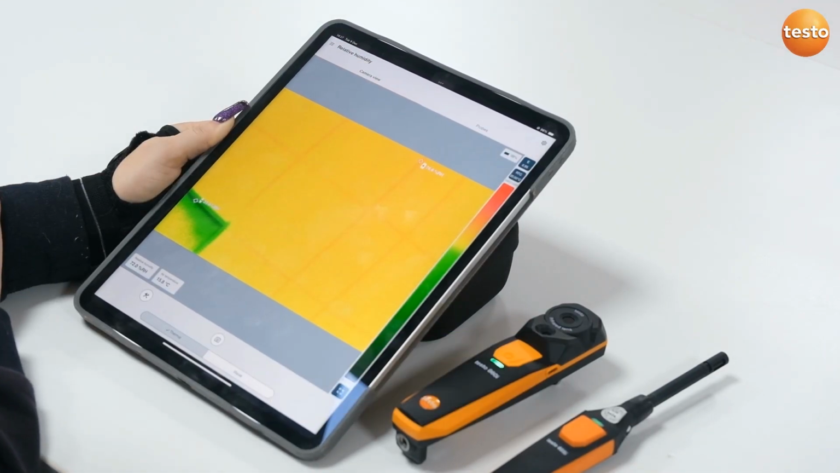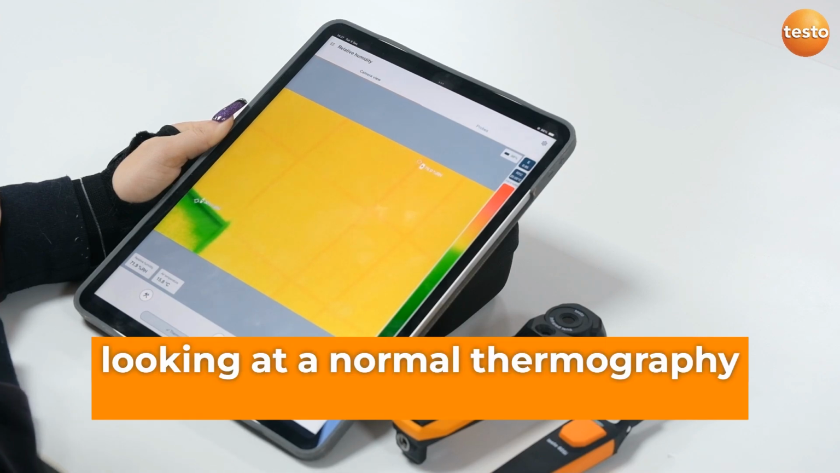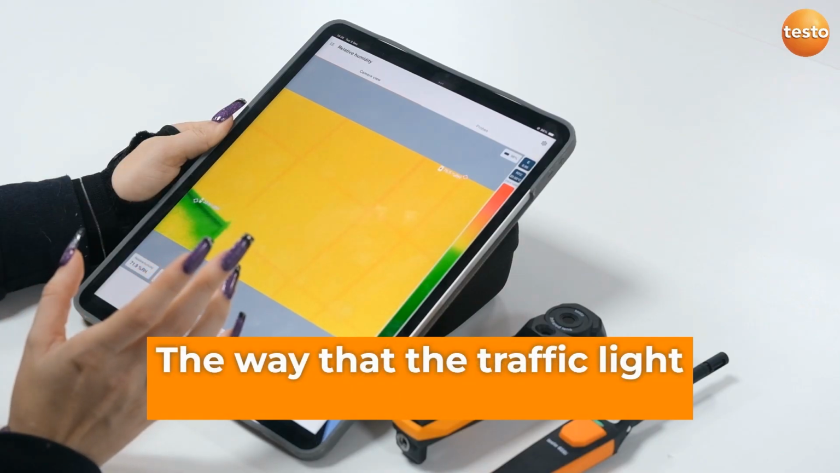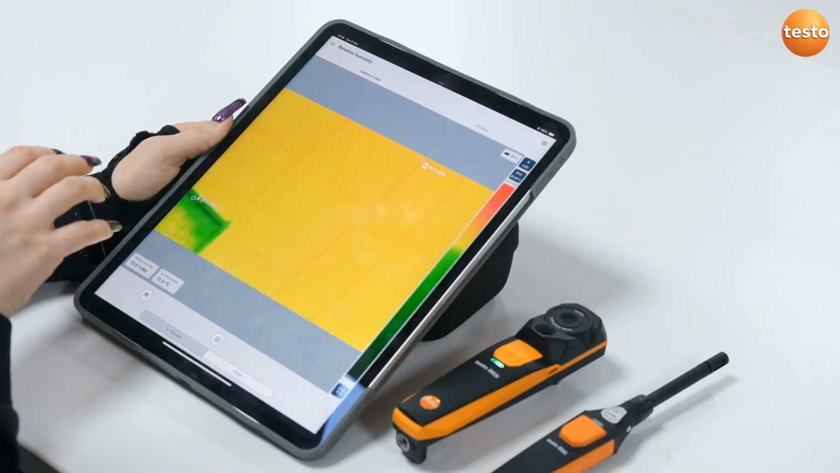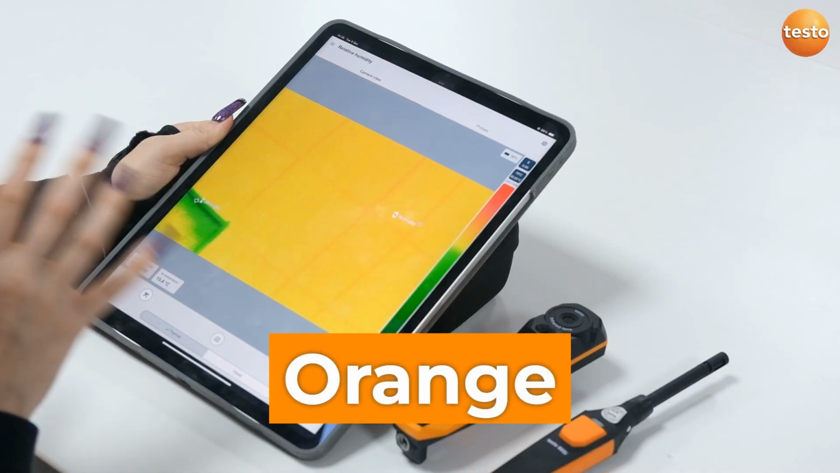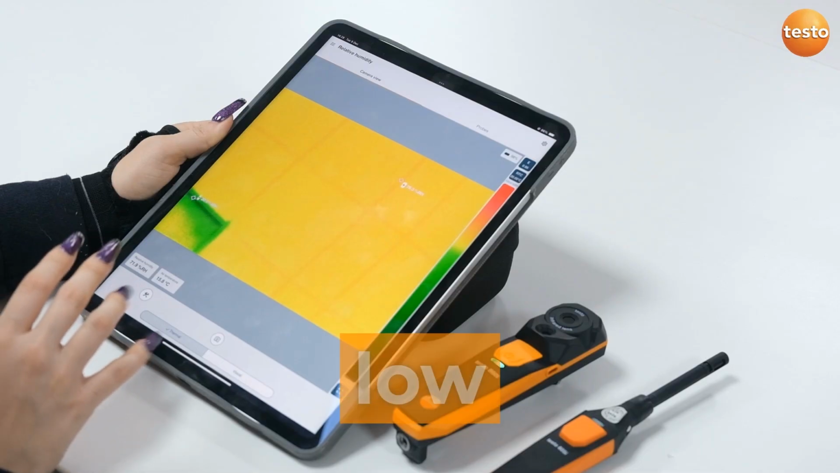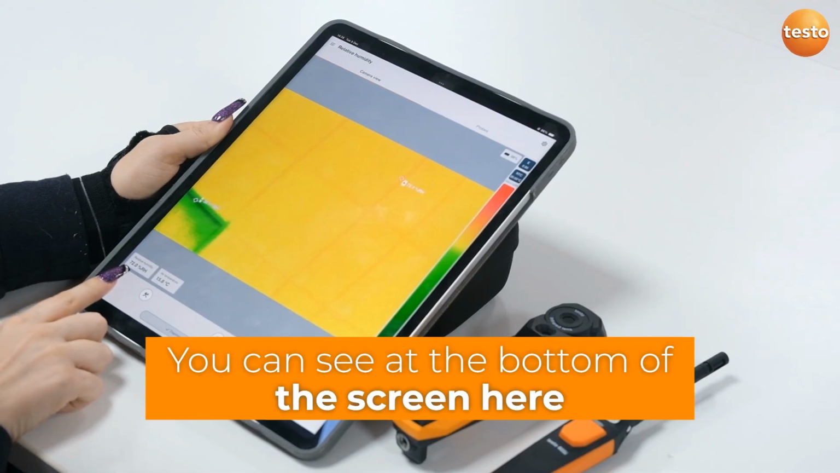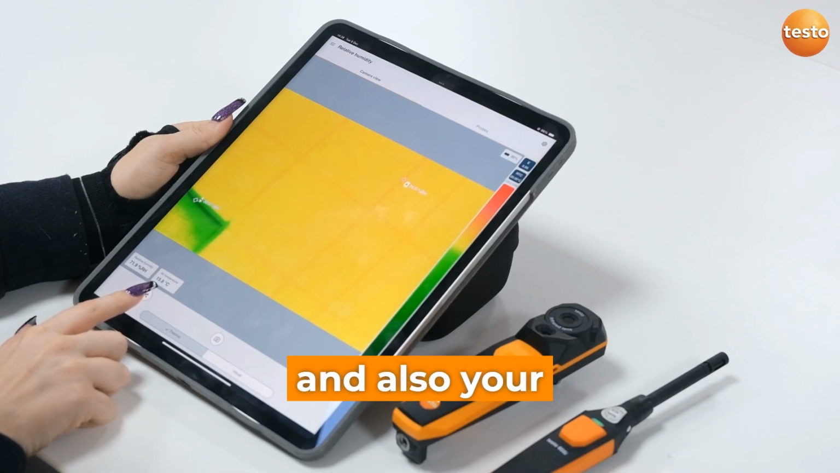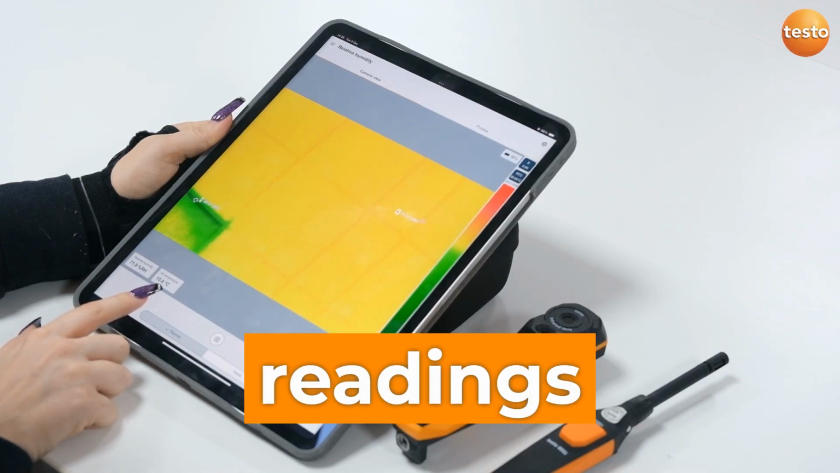If I go onto the camera view, you can see that the camera view has changed from when looking at a normal thermography image. It's gone into this traffic light system. The way that the traffic light system works is that red is your high risk area of mould, orange and yellow is your medium risk, and your green area is your low risk. You can see at the bottom of the screen here, it will actually fluctuate with your relative humidity and also your temperature, the air temperature that's in the room. So it's giving you the most accurate readings at the time.